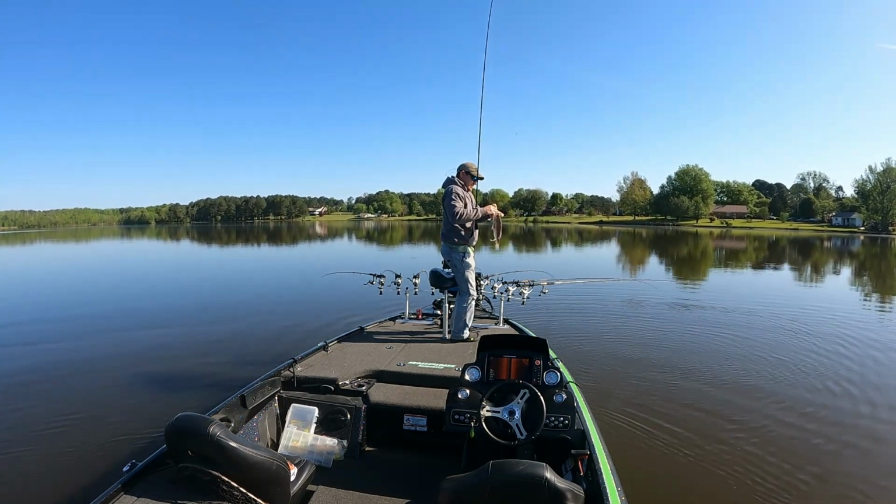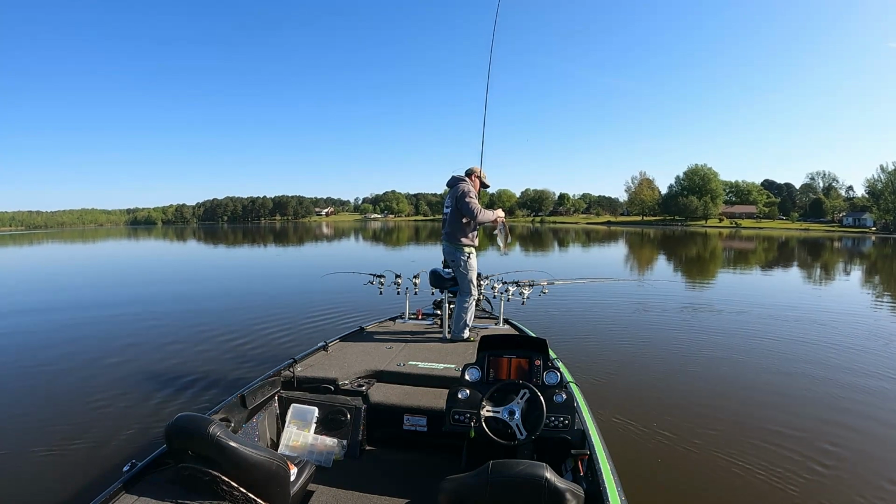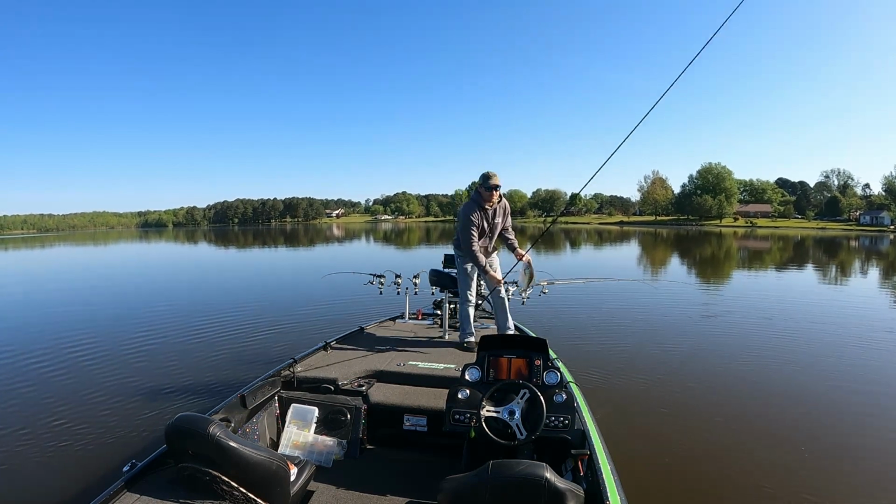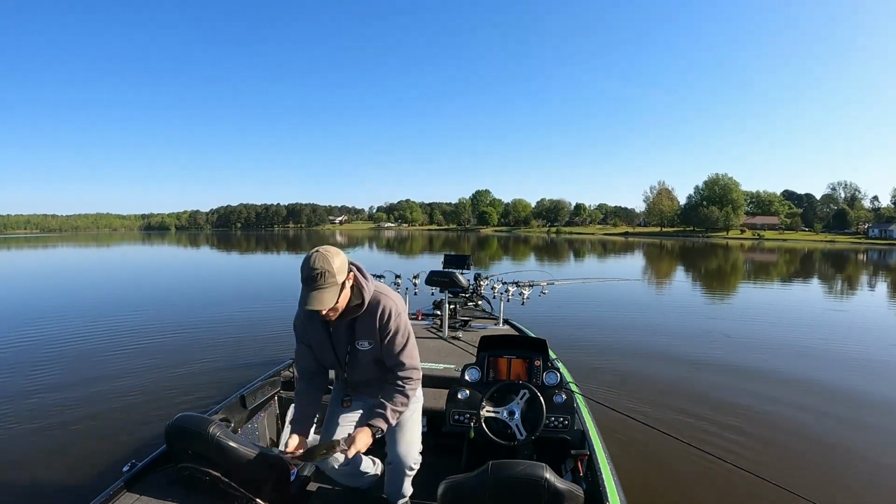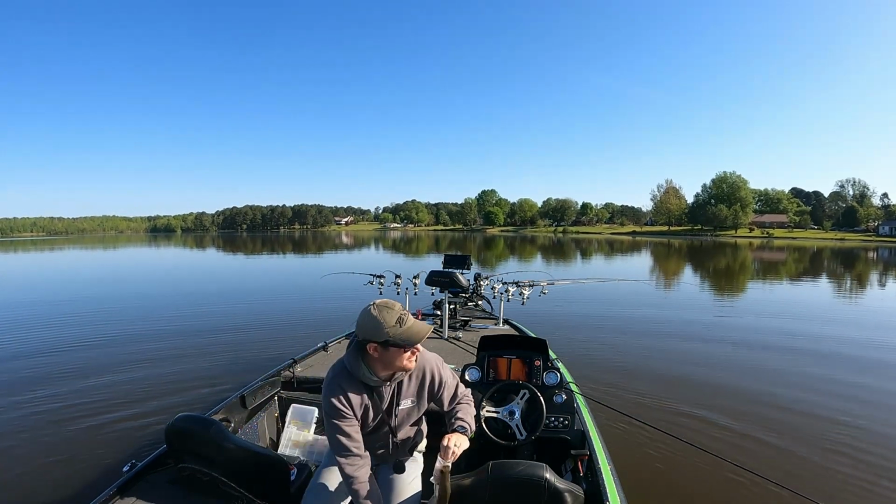It's another good slab. Man, we having a day today. That's a 14-inch crappie.